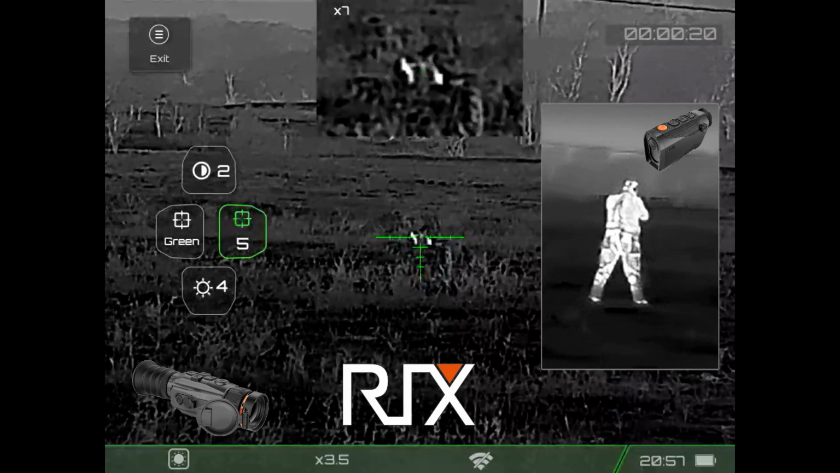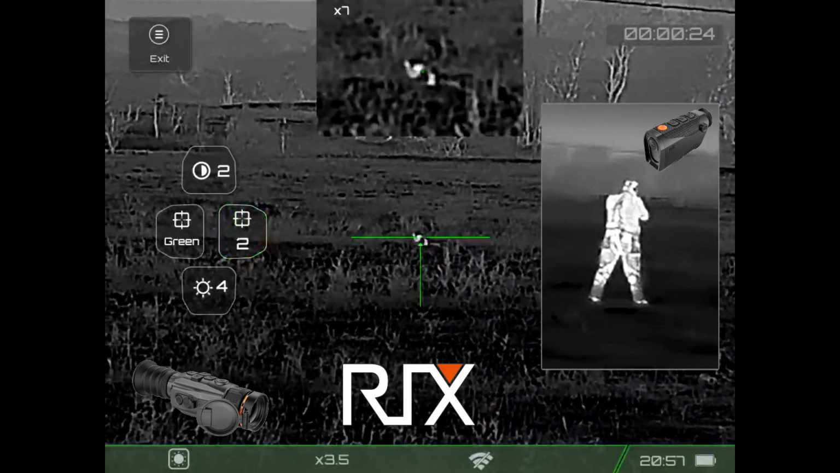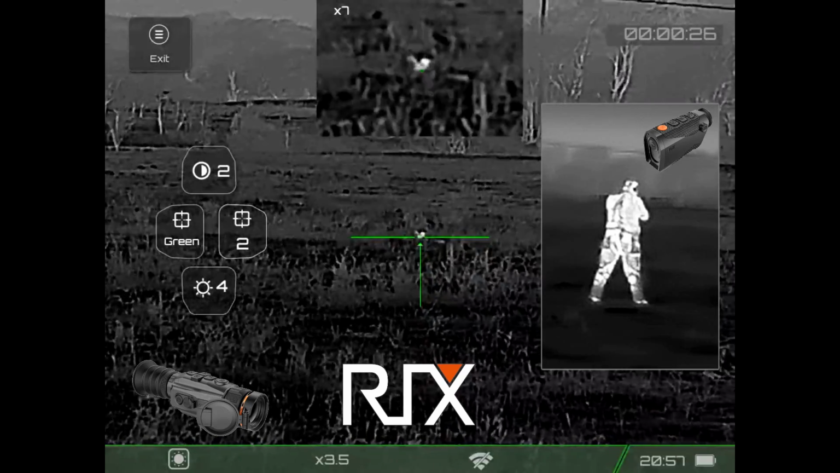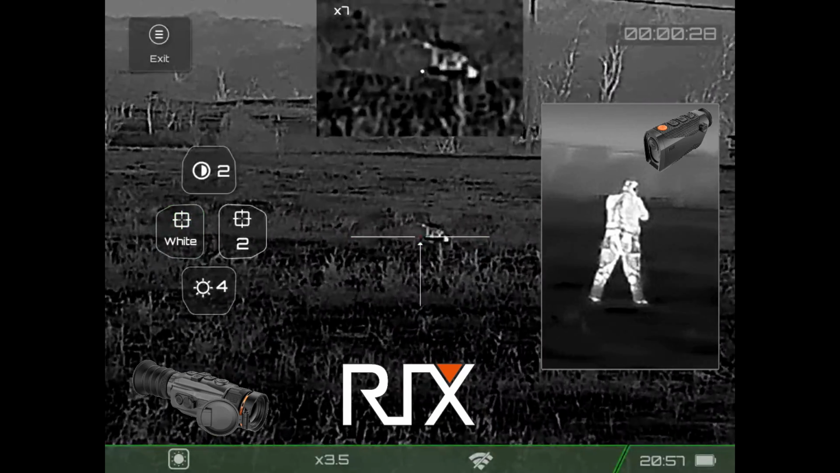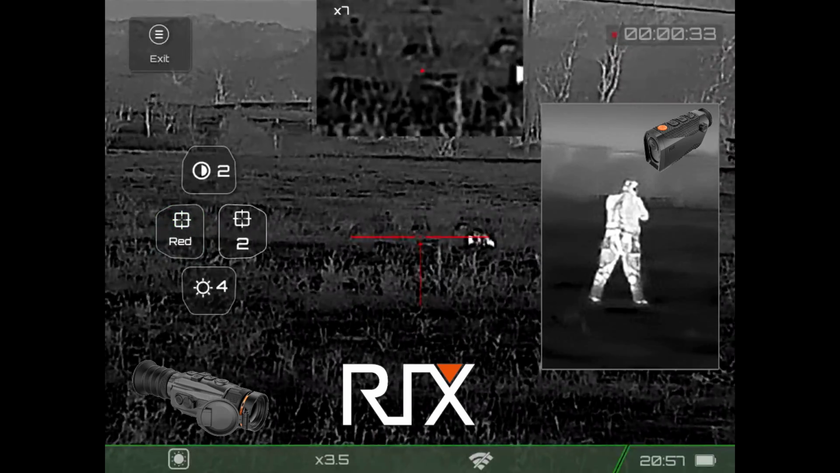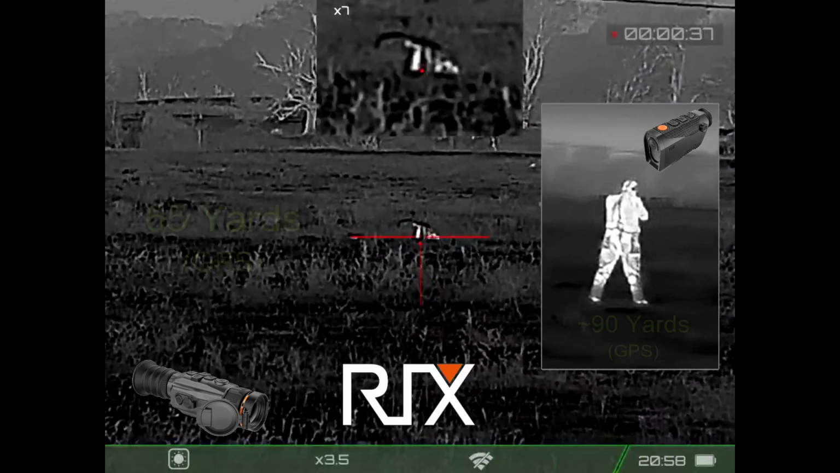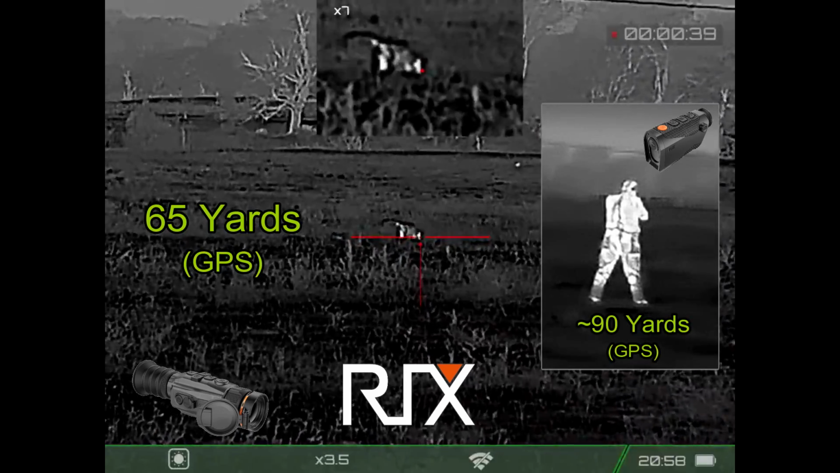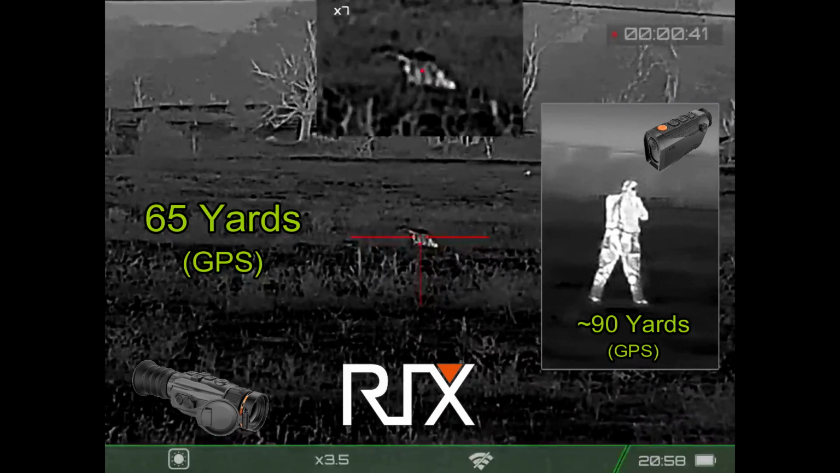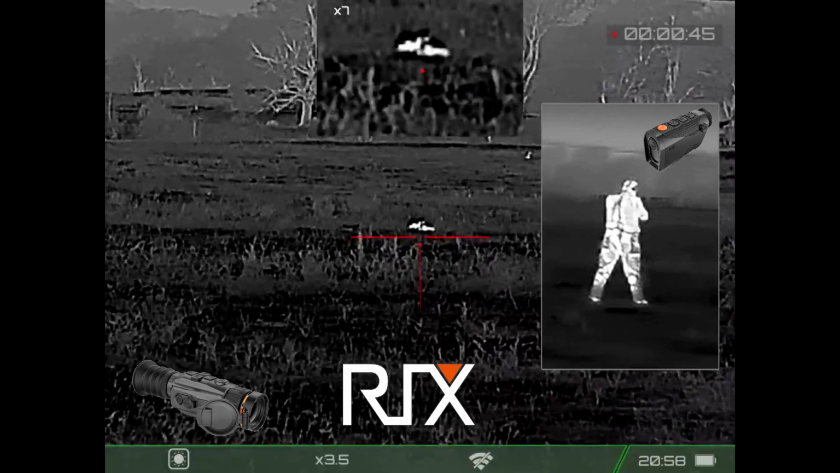And this is what I like about the Storm. When you go into the menu system, the menu buttons show up on the screen and you can see what buttons I'm pressing to affect the changes on the screen. All right, I've made a selection. I can see this very well through the scope. It doesn't show up as well on video, but it's beautiful through the scope. 65 yards. No more skunk.